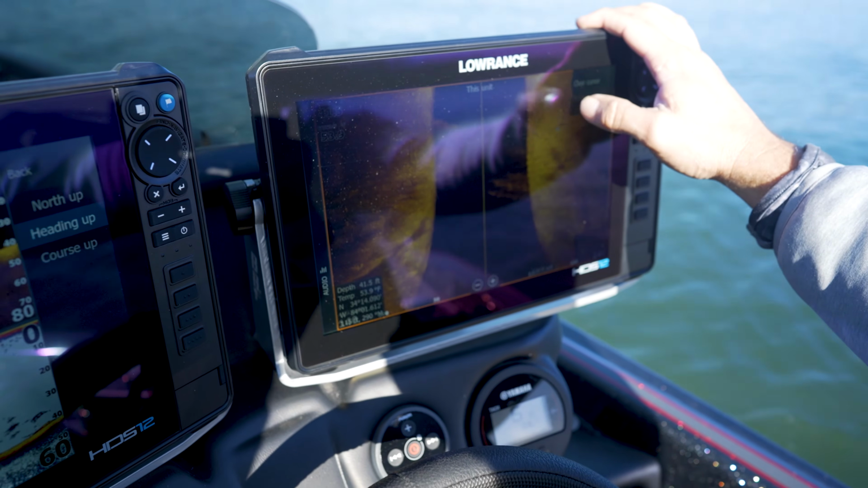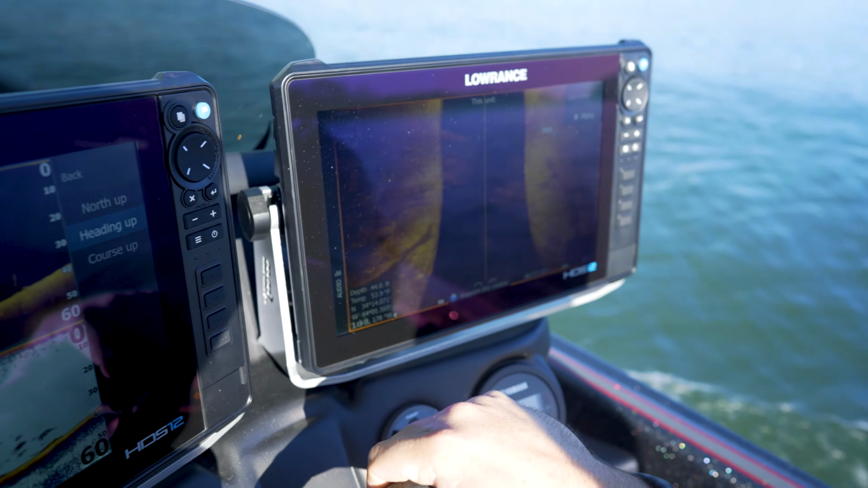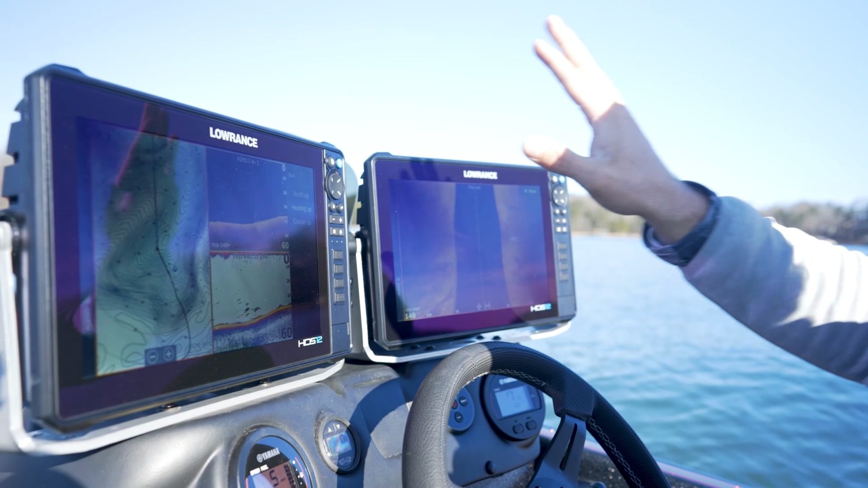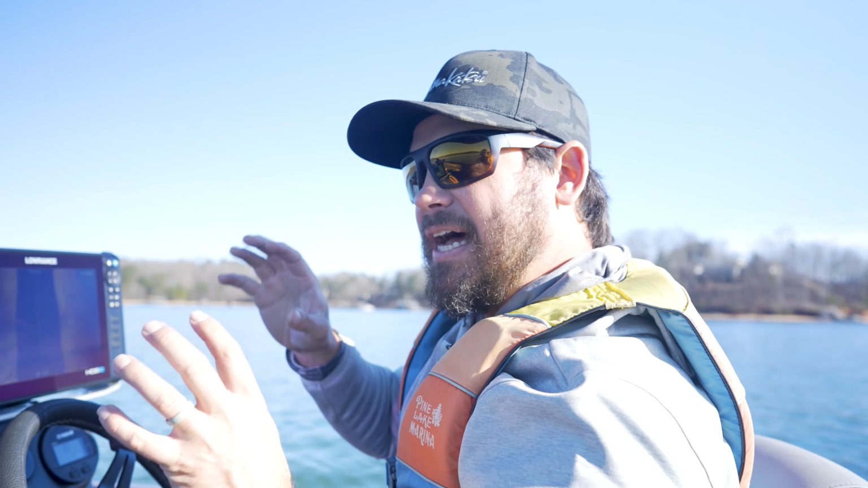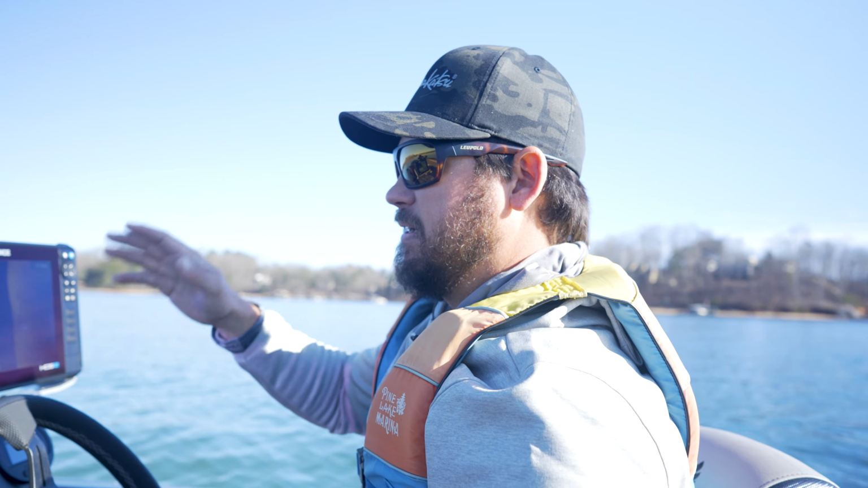So what I can do is hit a waypoint on that, zoom over there, hit a waypoint, save. It's going to show me on this map where that's actually at. I'll continue my path, and I'm basically going to make a grid. Every time I mark something that looks like it could be something substantial, I'll just mark it, and I'll leave me a minefield of dots out here.